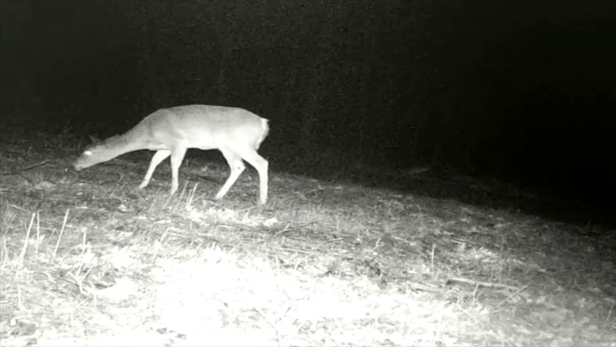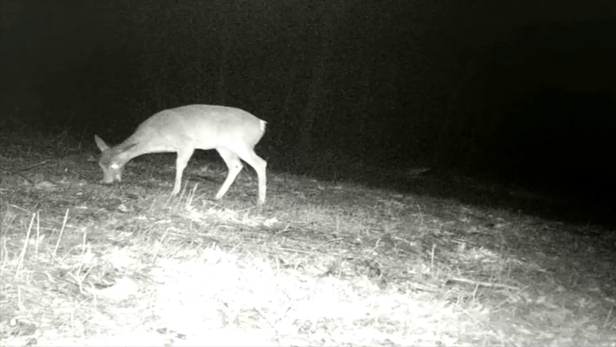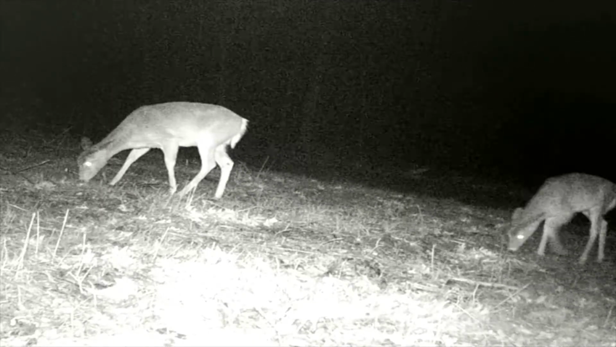We've got quite a few deer on this camera that are coming up here from the end of the driveway, which I never thought there would be as many deer as there are that come up through.